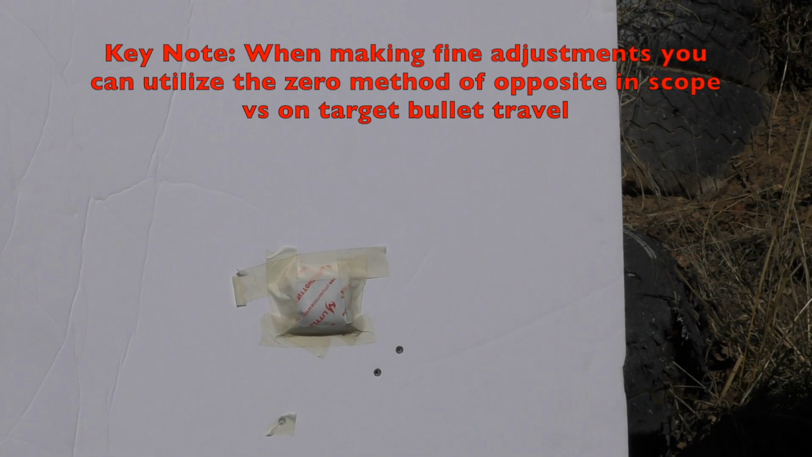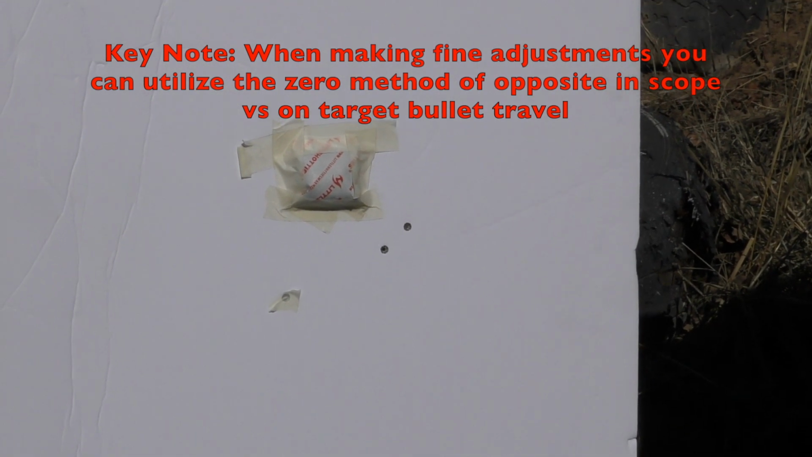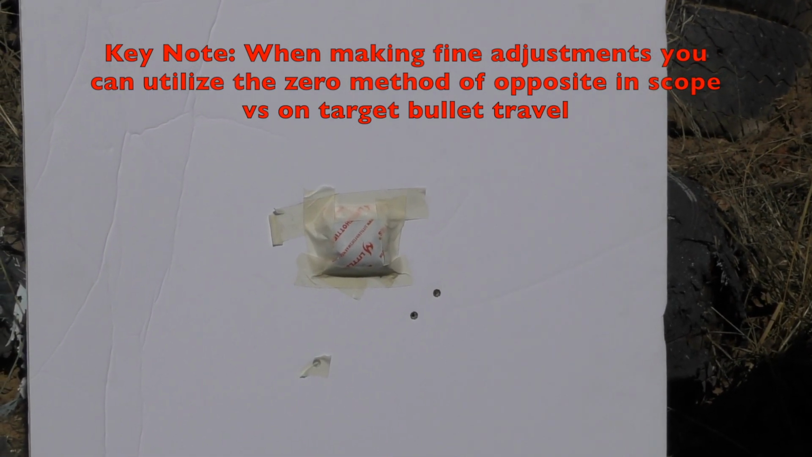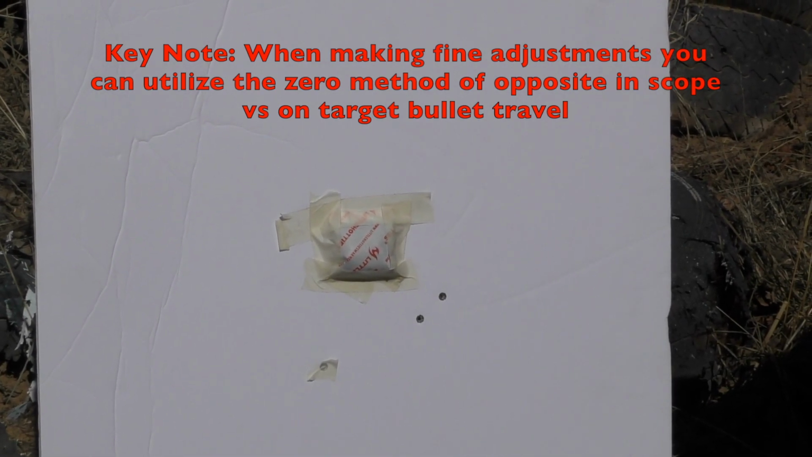And then let's say those two impacts were actually closer to where you want to be and you had to make a fine adjustment. You would lose the ability to use separate hot hands, and that's where you need to make the adjustment. Up is down, down is up, right is left, left is right theory. So let's go back and play at the bench. I'll cover up those with the hot hands and we'll see what it looks like.